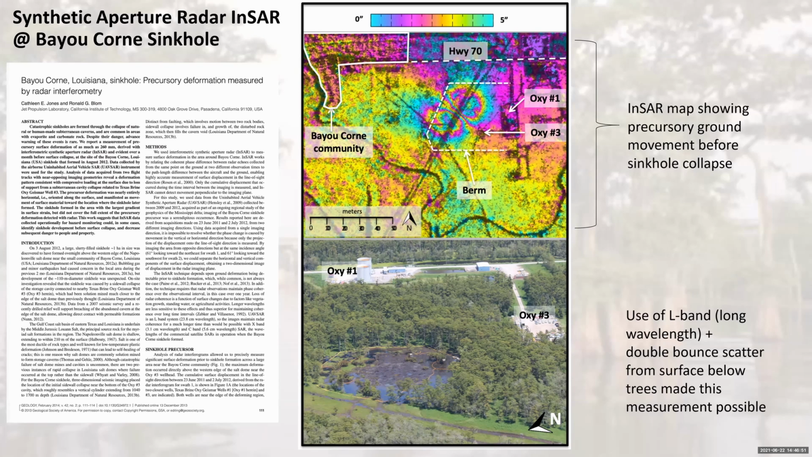Now, that kidney bean shape is actually a perfect example of the line of sight measurement. The actual deformation was inflow along radial directions into a hole at the center. But because we only measure the component in the line of sight direction, the horizontal movement that was perpendicular to our beam on the ground gave back no signal. So this kidney bean pattern was a sign of radial inflow at this area. So next slide.